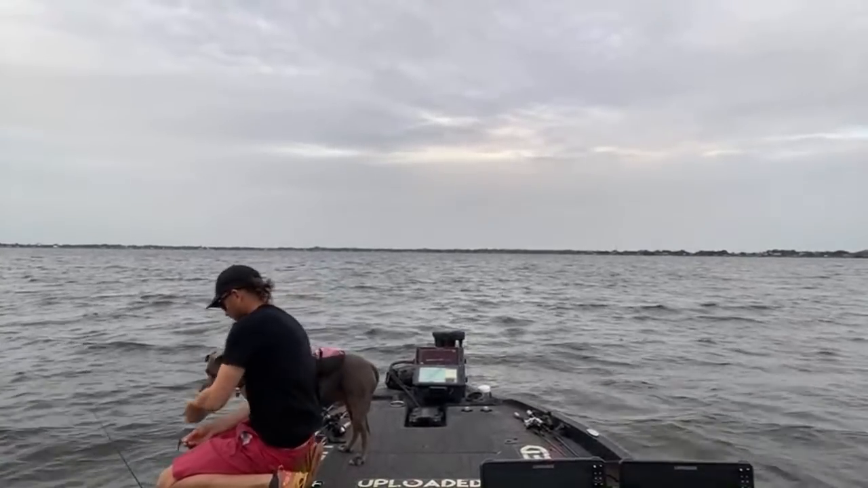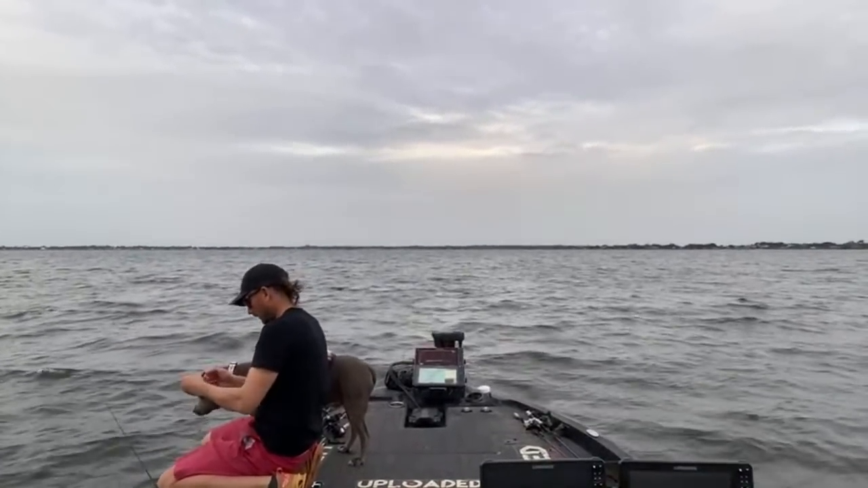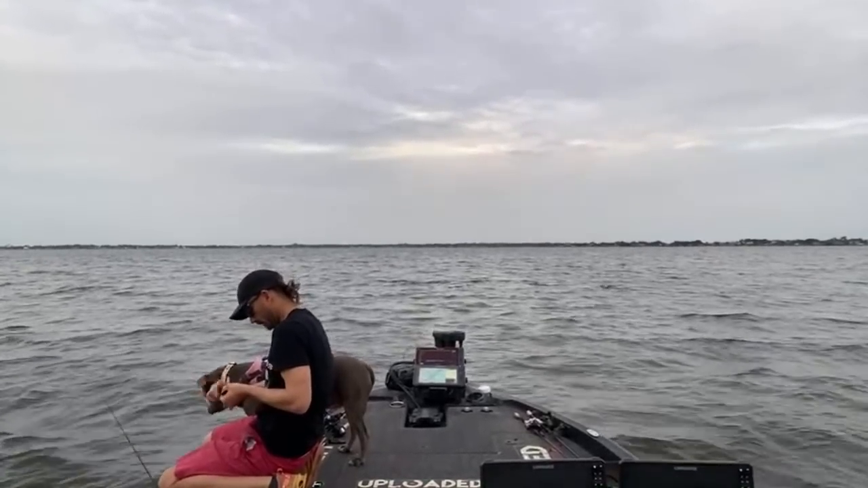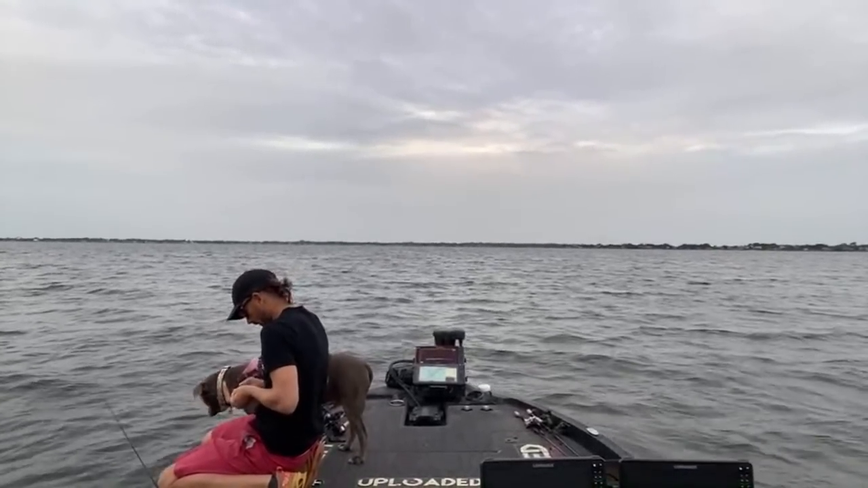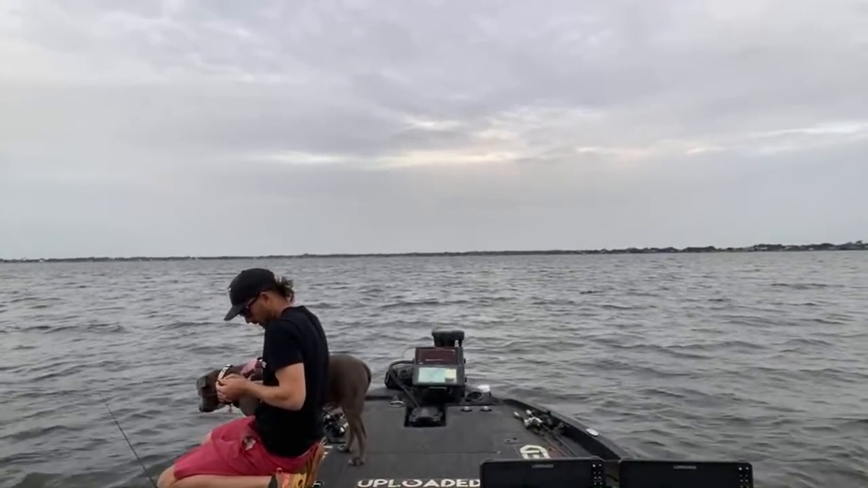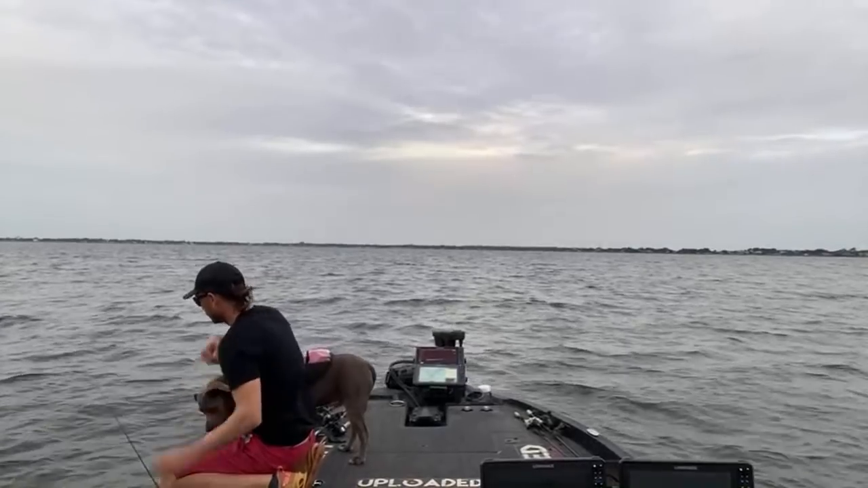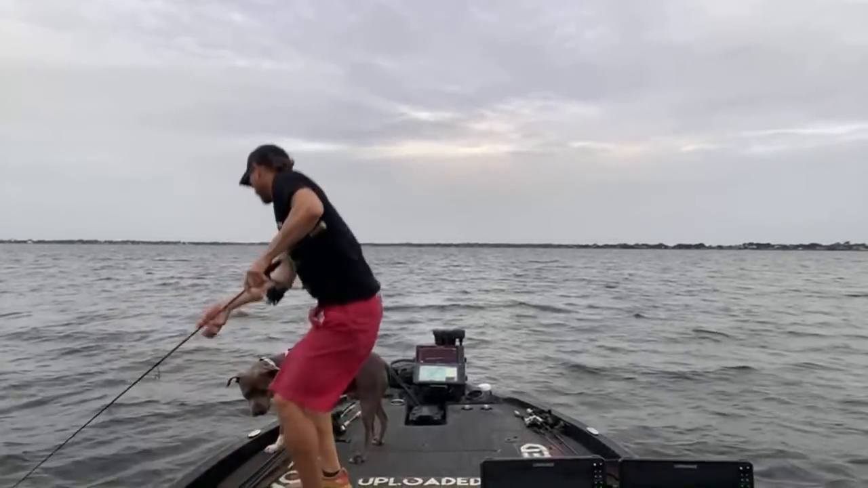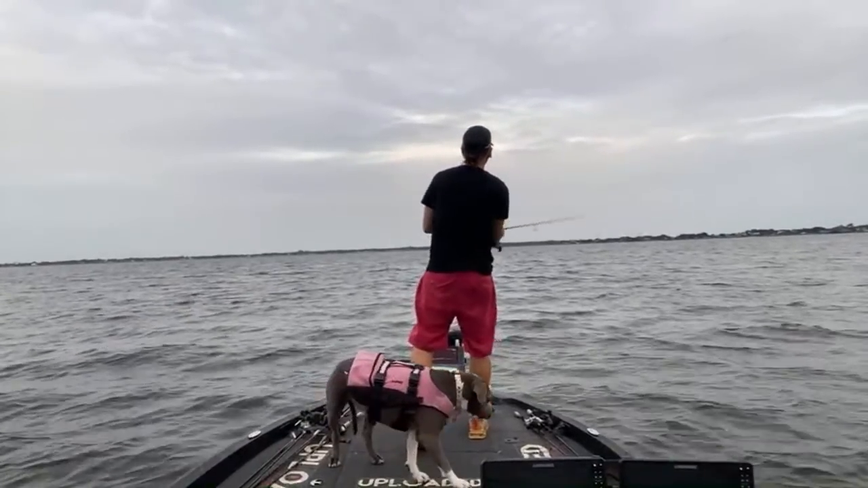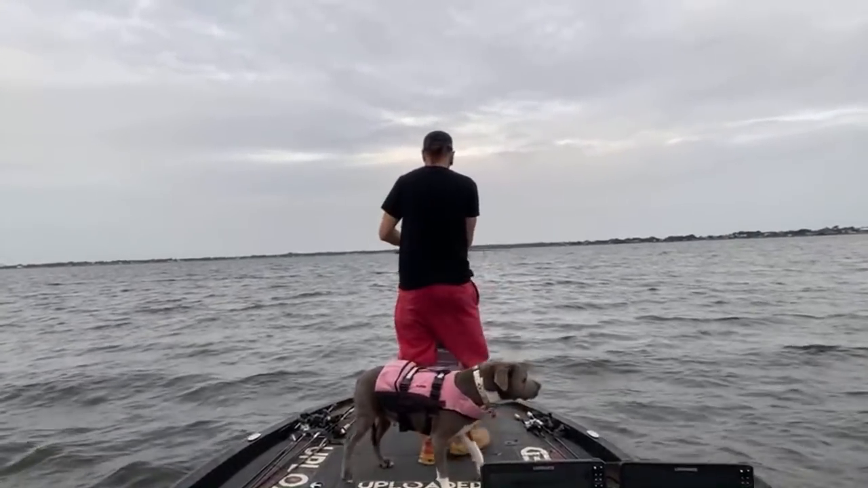Want to lick? He hates it when I actually give him the fish to lick, he's like, I'm not about that. But when he just does his own deal, it's like he's a hunter or something. He wants to target his own prey. You don't want handouts?